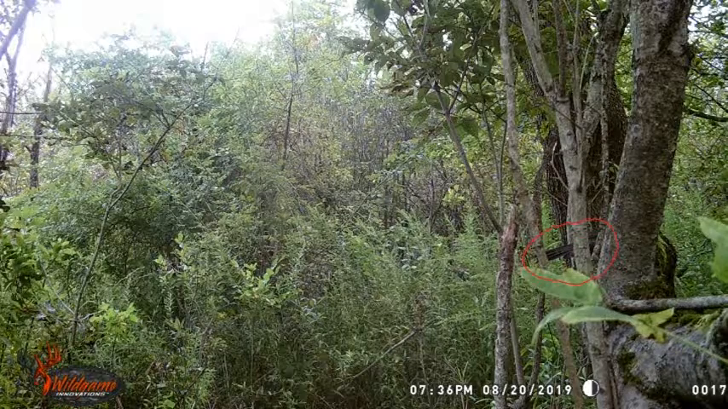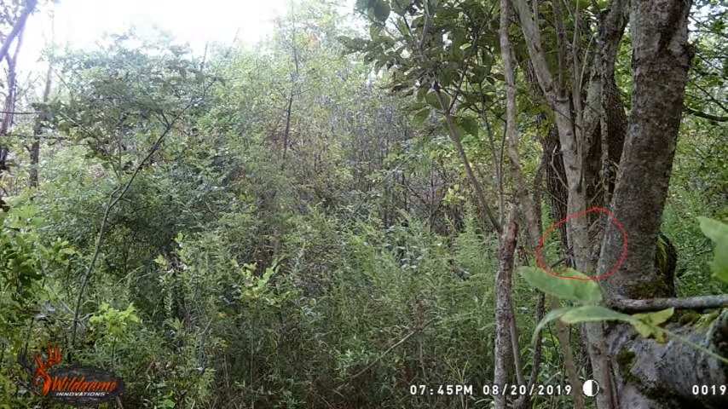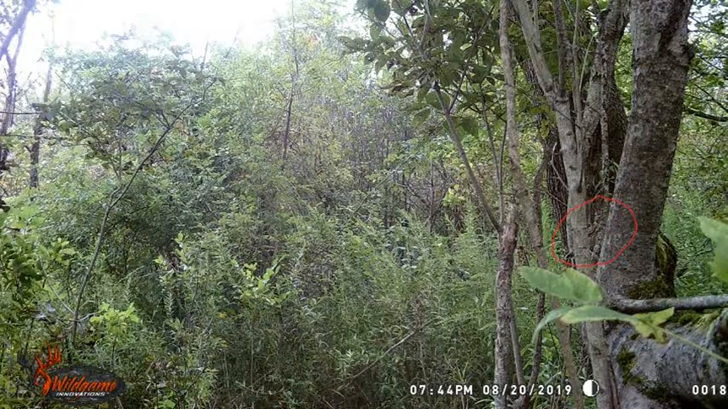This one I outlined. I wonder what the heck that was. That's the tail of a bird right there. I just circled it. And then there's another bird. That tree branch is broken down, and they climb on that and sit on it. And here's that same bird. I think it's a sparrow.